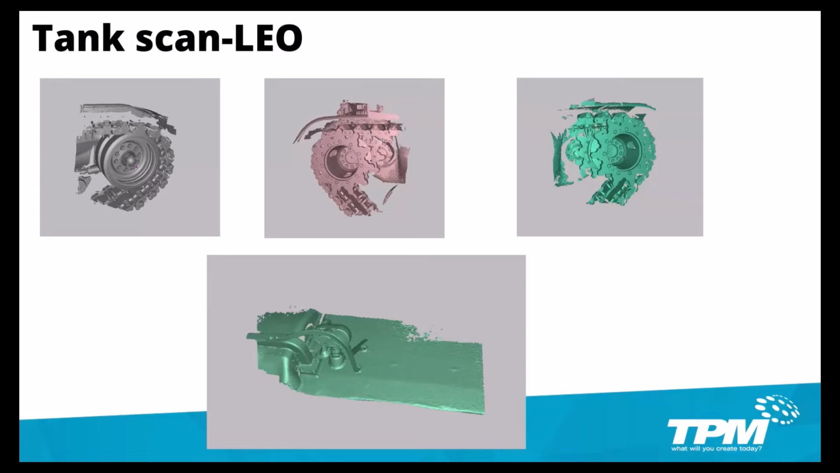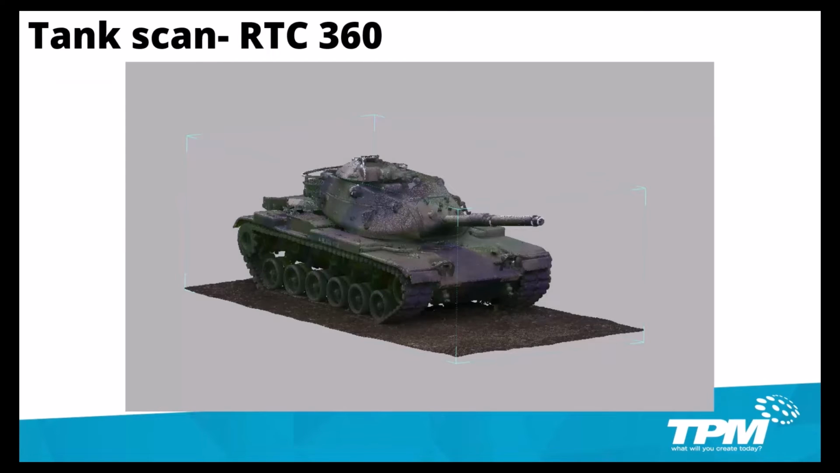So the first thing that we did for the tank was that we scanned key areas which we needed high detail. So I've got 4 pictures here of 4 different sections. I have 2 different cogs scanned as well as 1 wheel. And then up front in the tank, we scanned the headlight area, which is on the front right. This is the tank scan from the RTC 360. Keep in mind that it captured the entire tank.